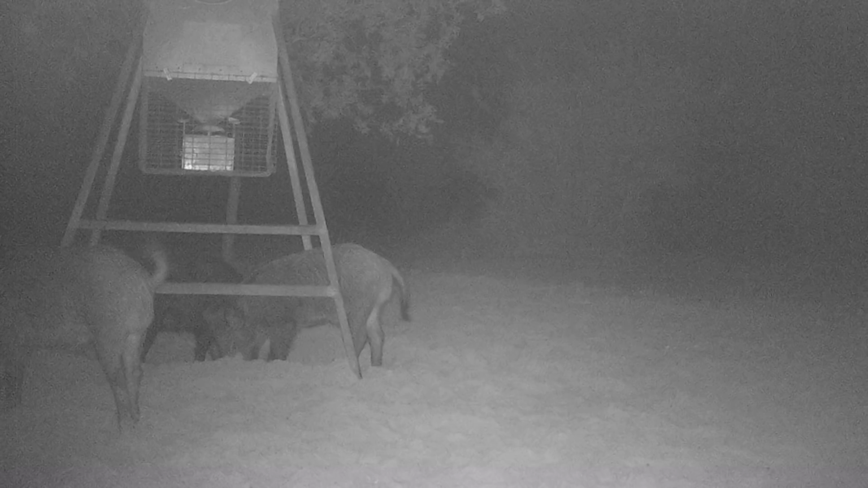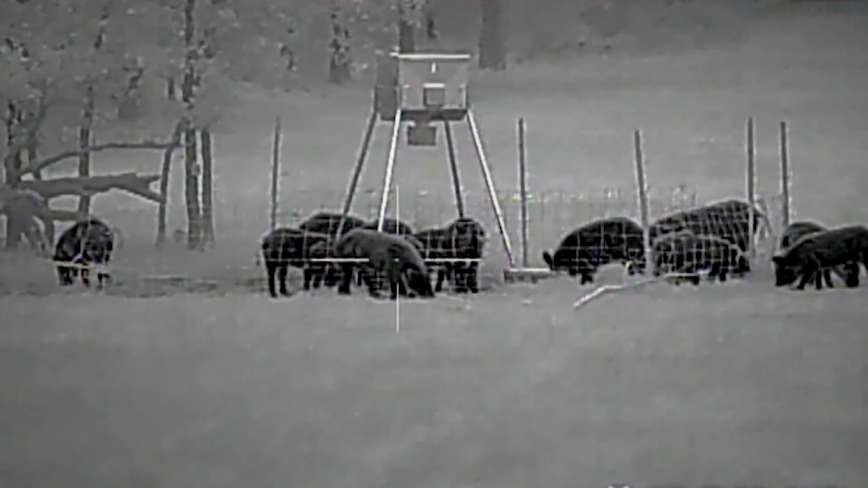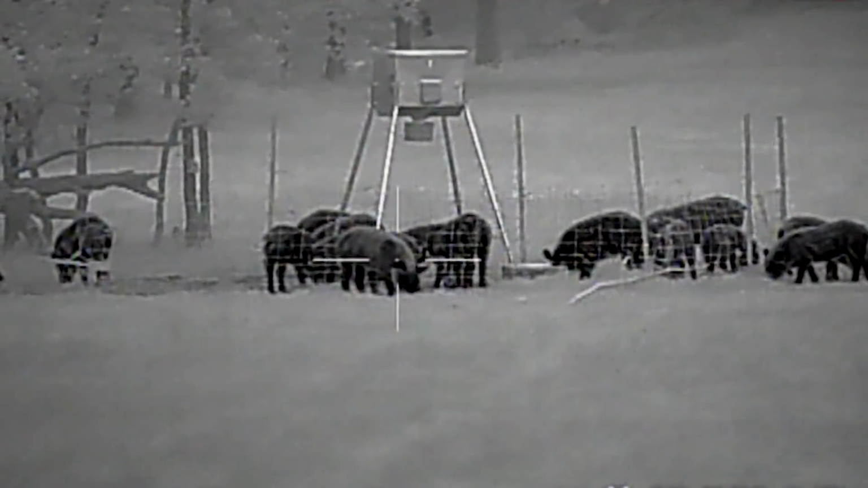Wow. They were a little later tonight than what the trail cams have been showing. It was a little after 10 o'clock. There's a big wire fence around some of that feeder, so I picked the one that was on my side of it for sure. It probably ran 50, 60 yards and dropped. We'll go out there and recover them and load them up in the buggy.